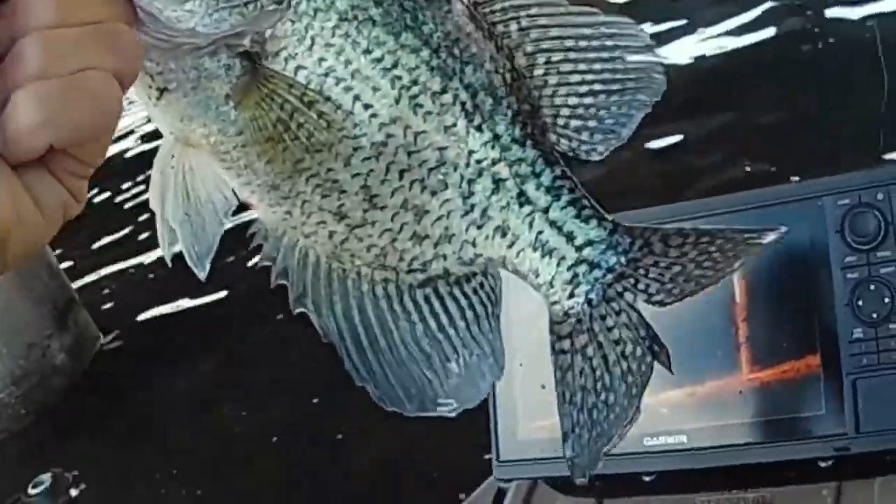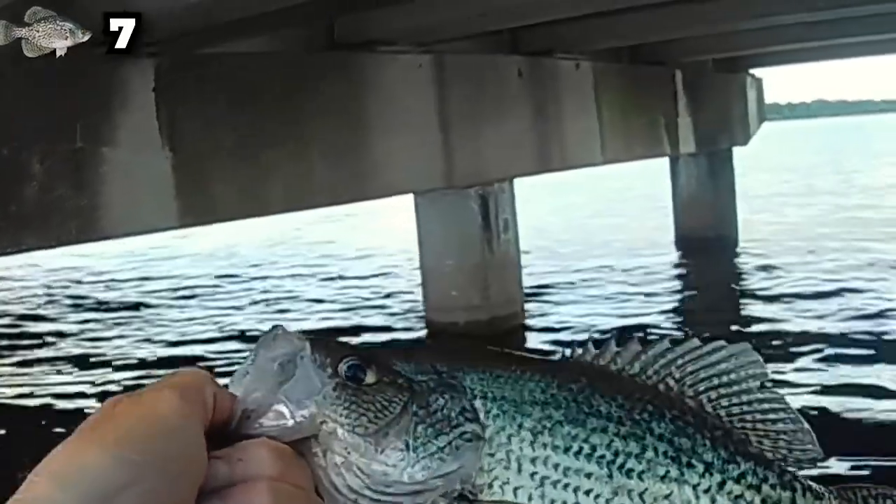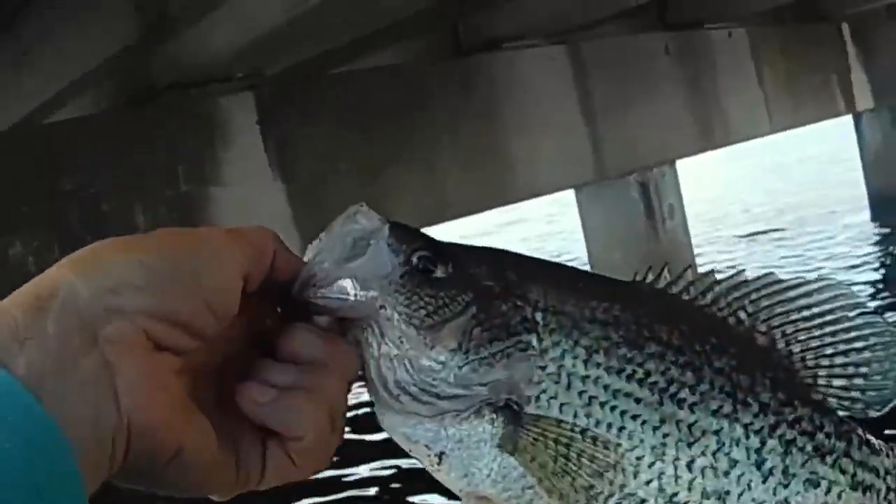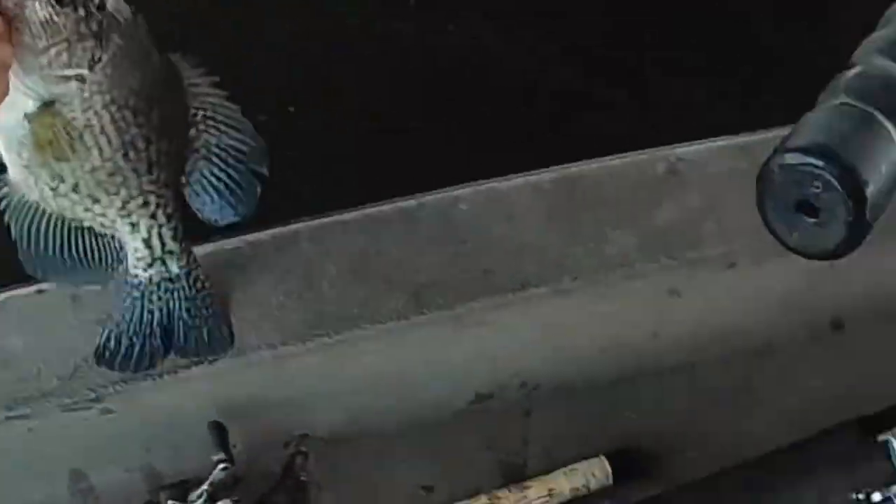Heck yeah. We'll take them that size all day long, buddy, and be happy. Woo, let me stink the skillet up right there, that size. And these black crappies are thick. Look how thick they are across the back. They got a lot of meat on them. Thank you, buddy. There he goes back.